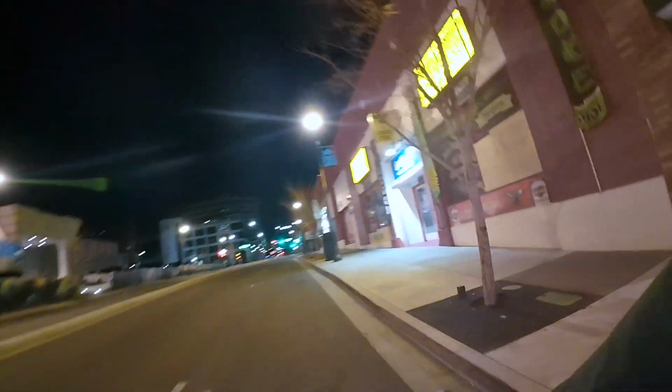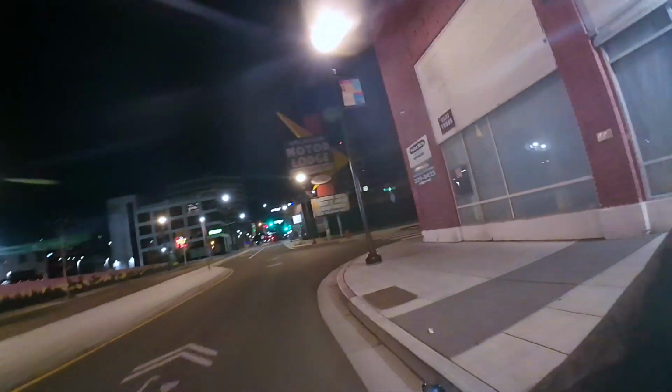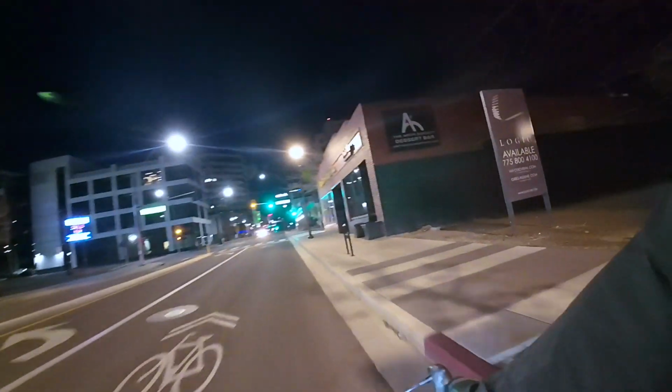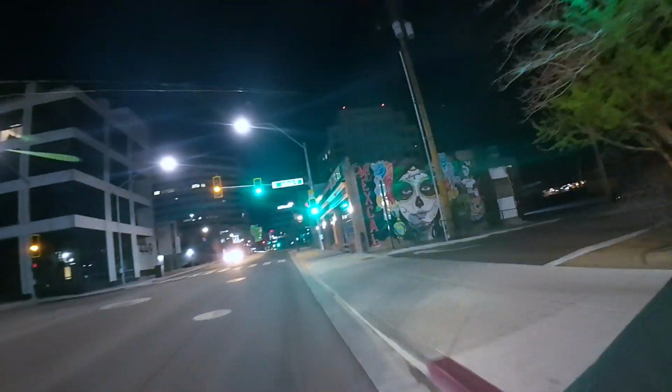This is the bike shop, where I love that bike shop. Recently got a new chain from there. Recently got a lot of stuff from there. I got my frame bag, which I used yesterday to do my 101 miles.